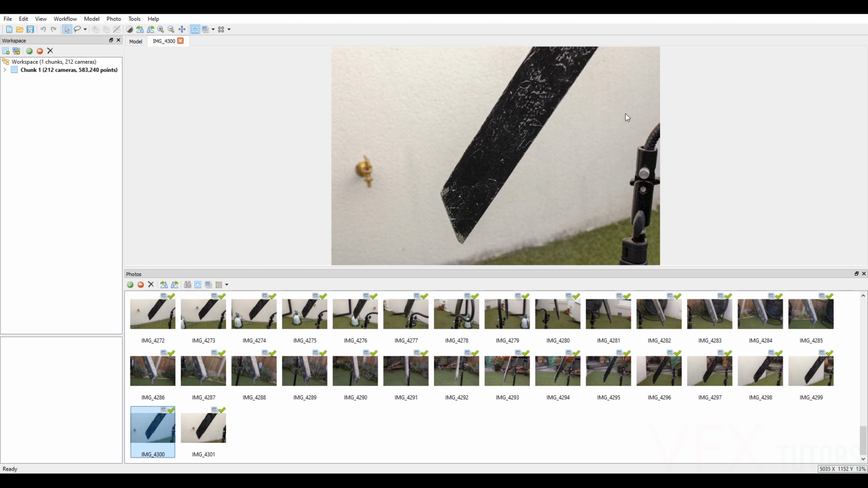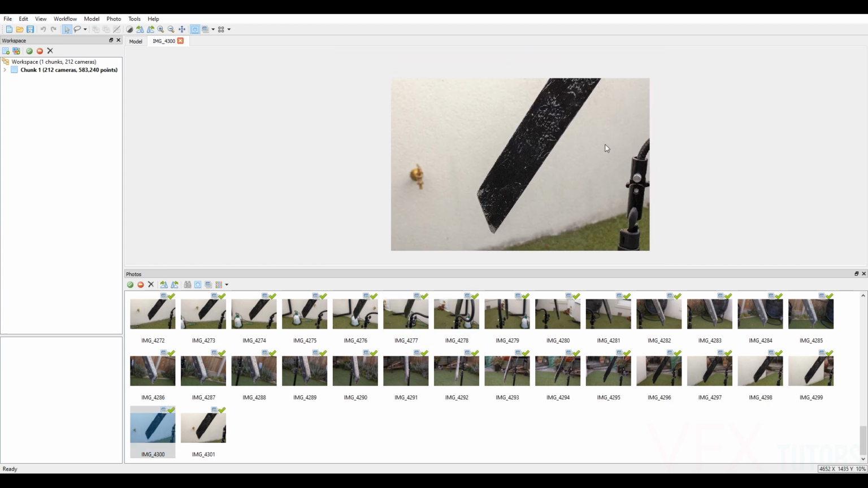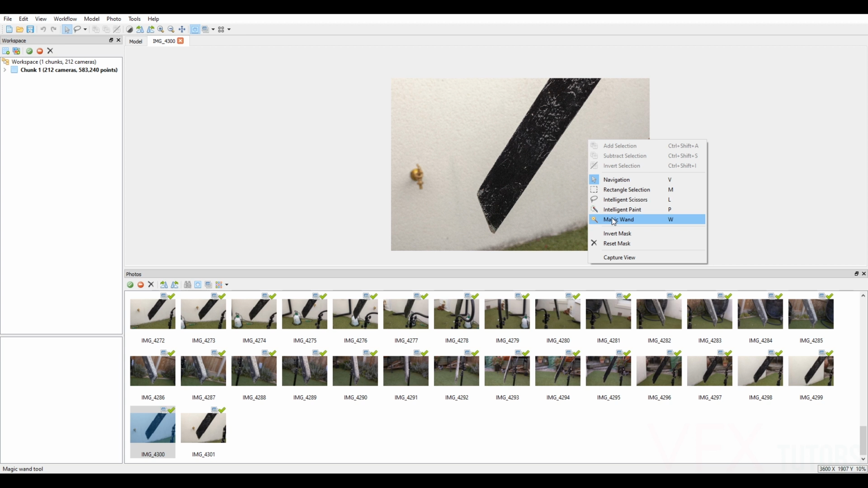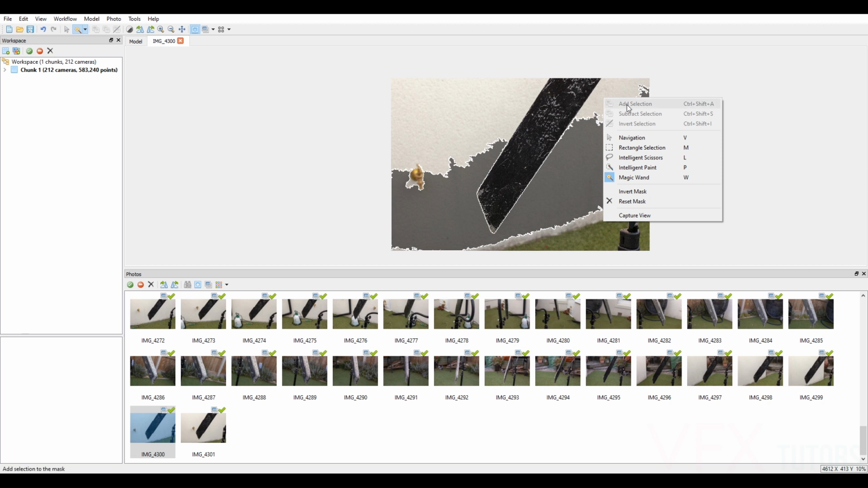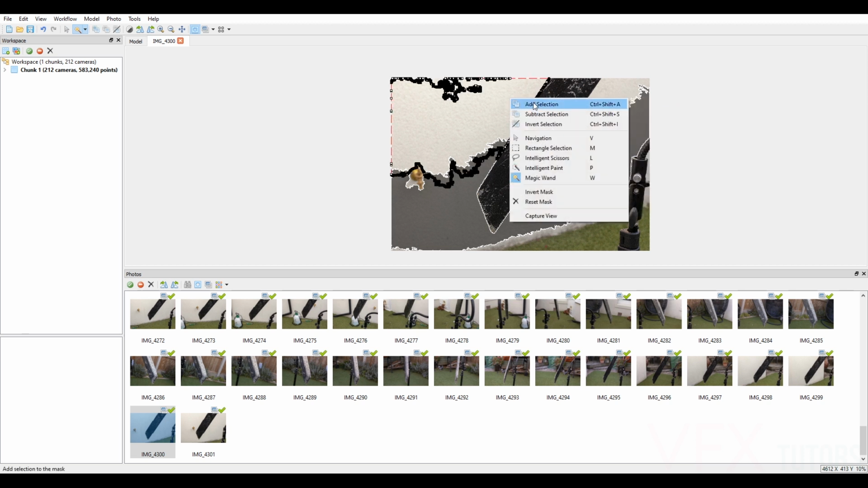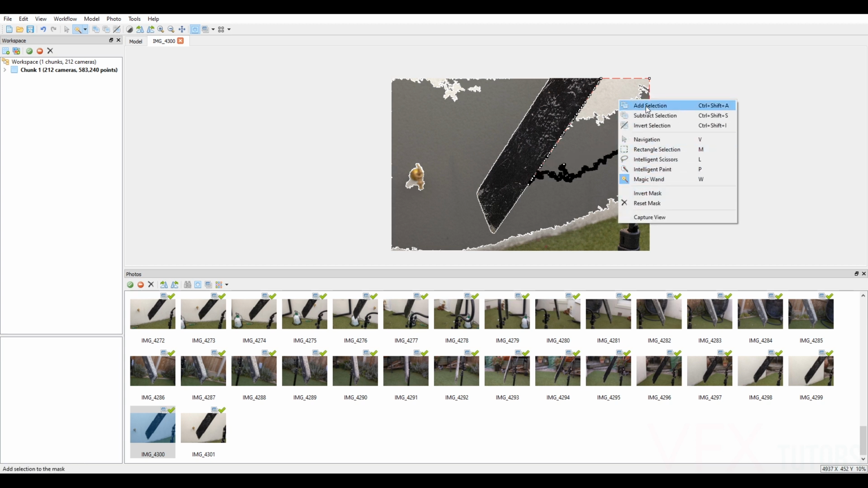Let's double click on this image. This was because we didn't mask it, and we didn't really need to mask it. But for the sake of this, what we can do, we can right click on the image, have a magic wand. In fact, let's add, to select the wall, right click, add selection, right click, select it again, right click, add selection, right click, select that, and right click, add selection.